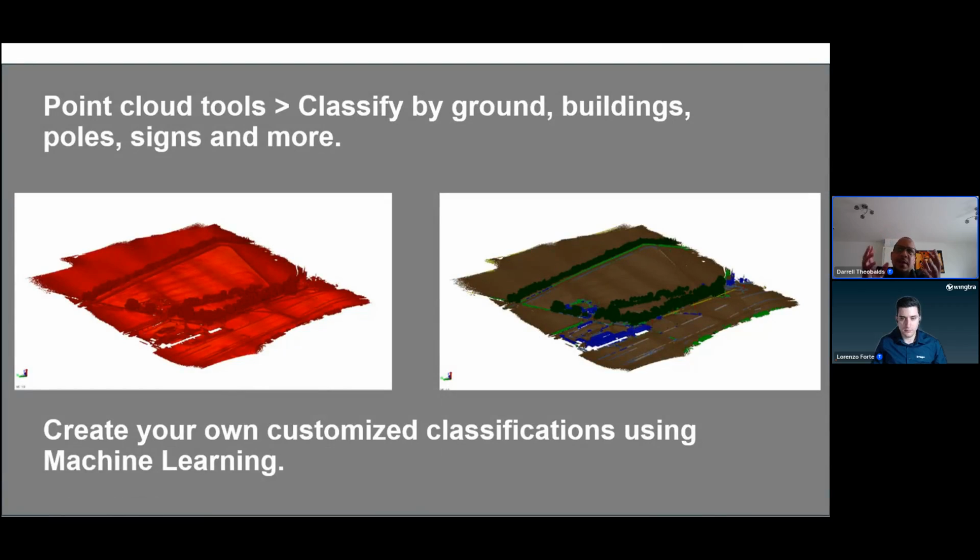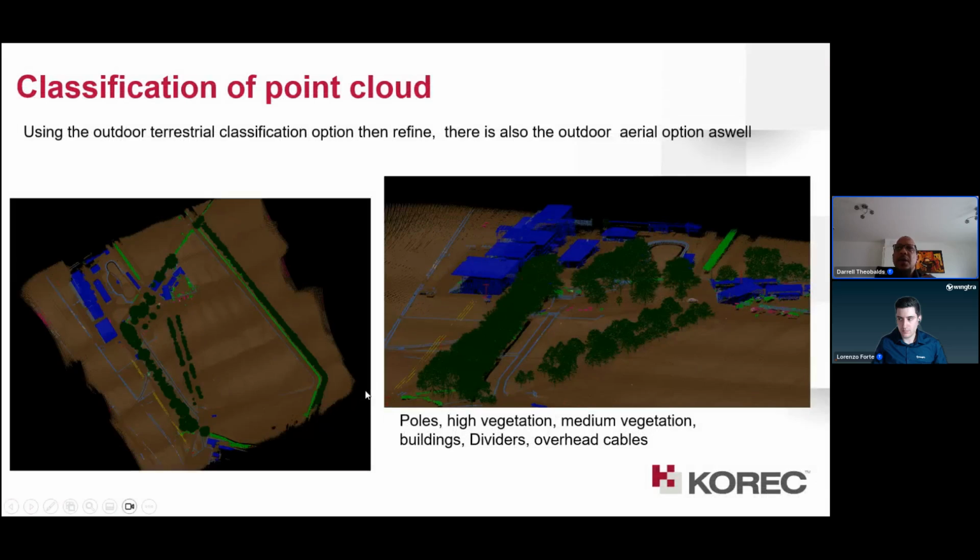I use this to classify my point cloud. There's also customized classification in the software, where you have a machine learning tool where you can create additional classifications, which is pretty handy, and it's available in the latest version of the module. After classification, I used the outdoor terrestrial classification option in the module, and then I refined that as well, and I came up with the following outputs, which you can see here with your trees, your power lines, poles, roofs, your dividers.